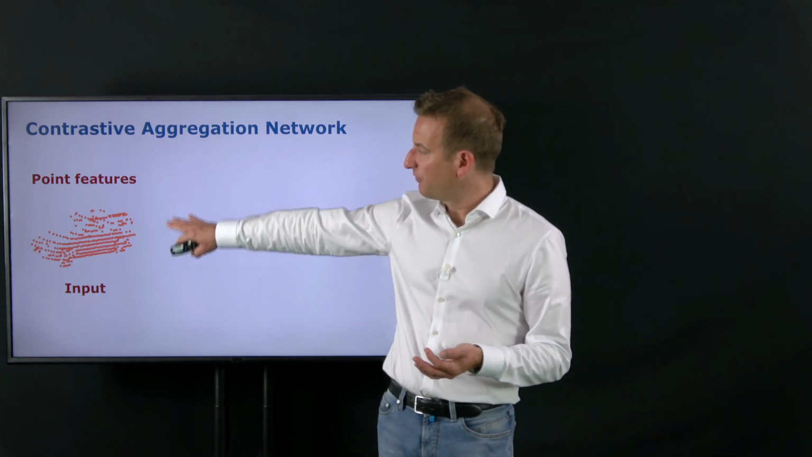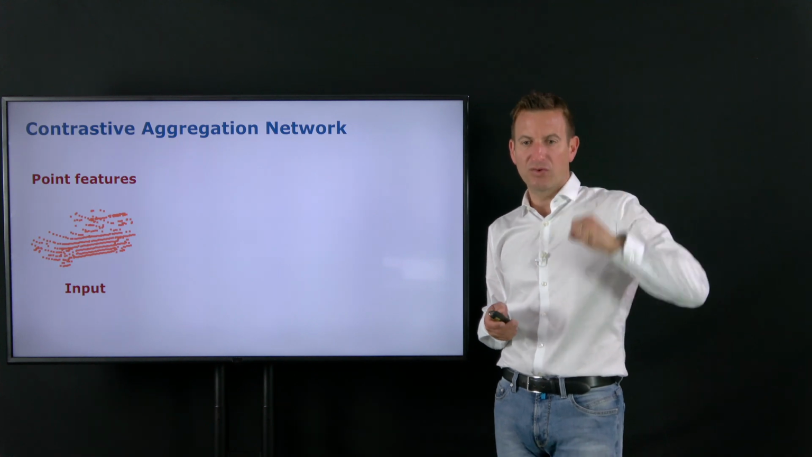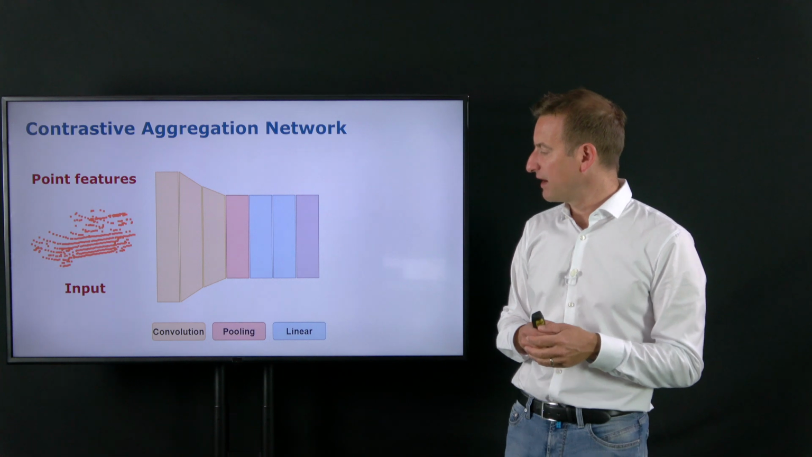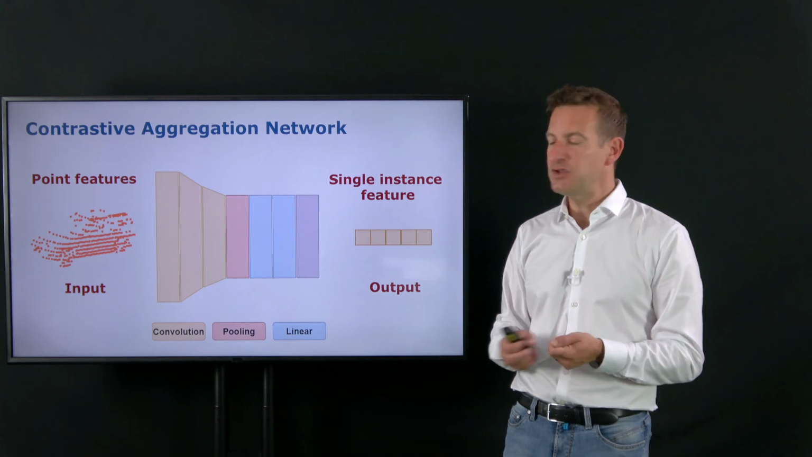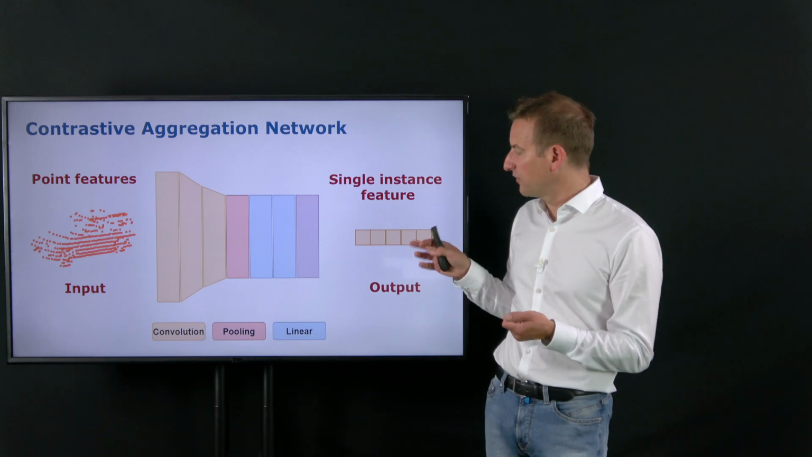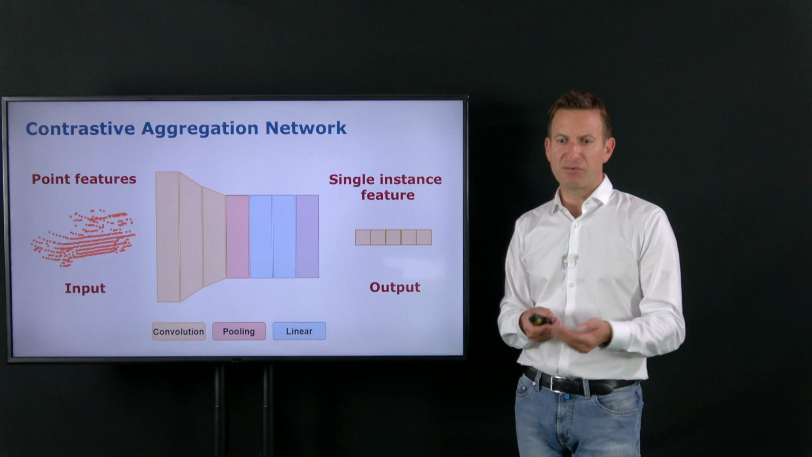So we basically have point features as our input, so our points together with feature information. Then we have this contrastive aggregation network where we reduce this to a single instance feature. So every instance has its own feature, and then we look at points coming from the same instance. They should have similar features. Those coming from other instances should have separated features.